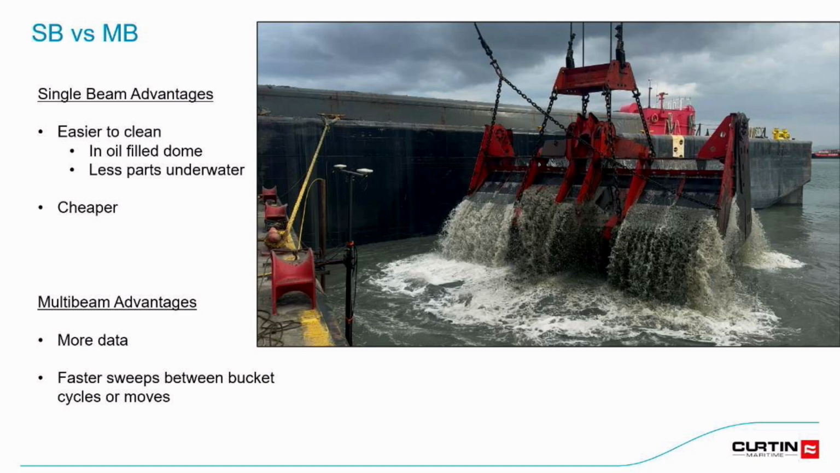Some of the advantages of single beam versus multibeam: like I was just saying, it's easier to clean, and the single beam is cheaper. But the downside is it takes a longer scan time, or if you have the same scan time, it'll just be lower resolution data, which is the advantage of the multibeam. It has more data and faster sweeps between bucket cycles.